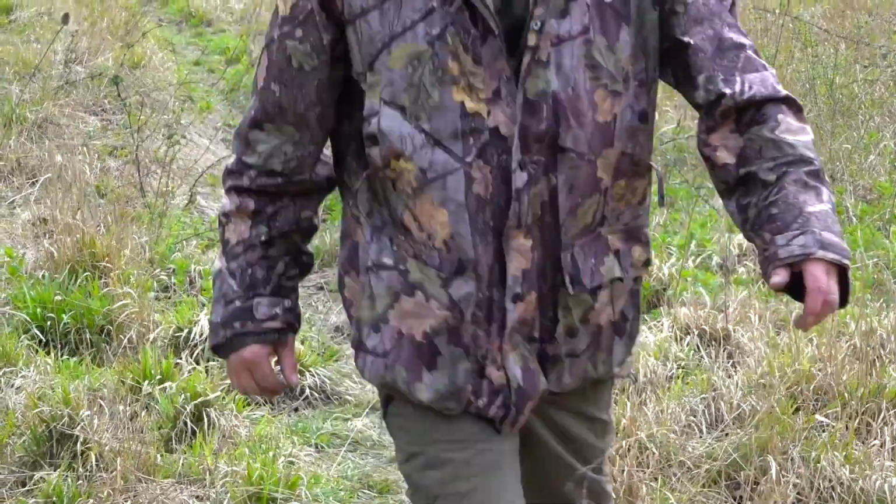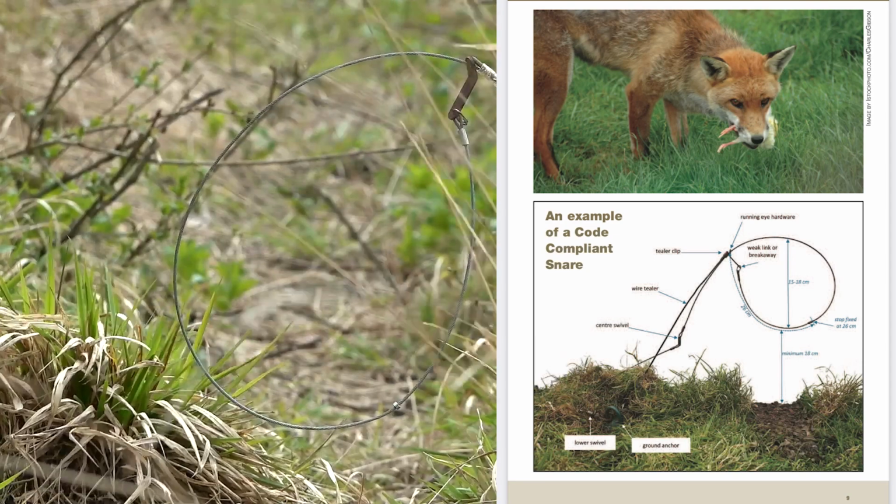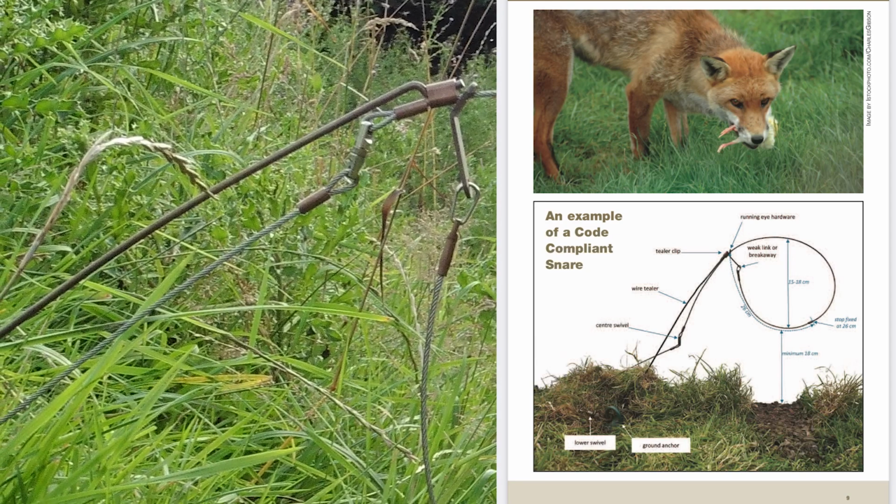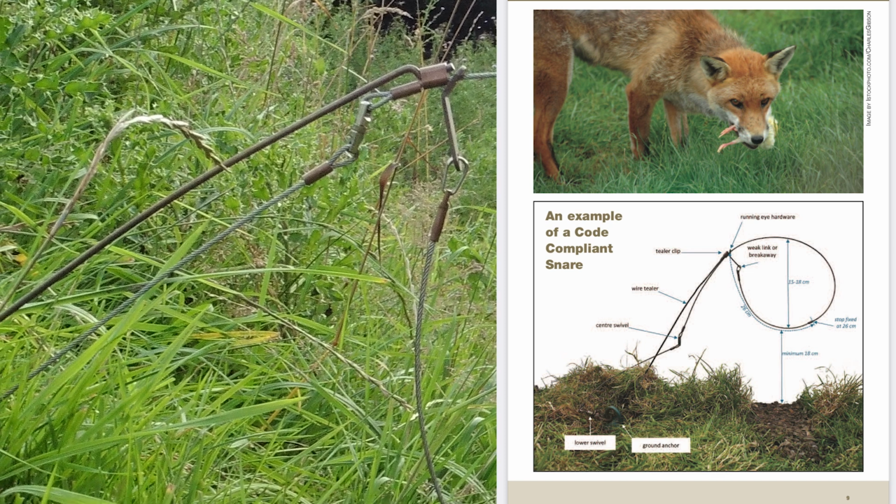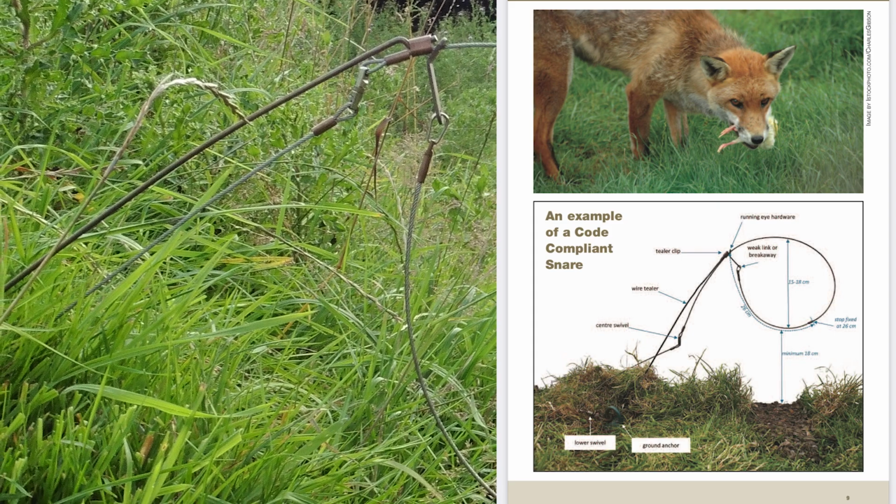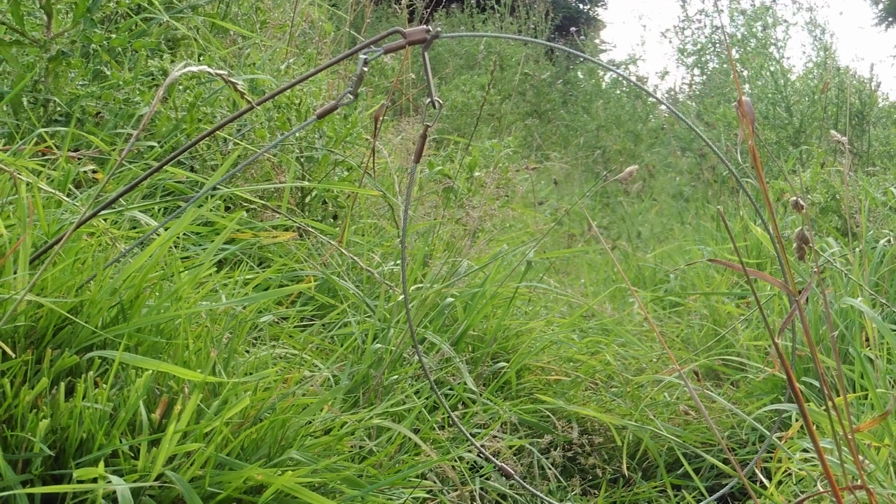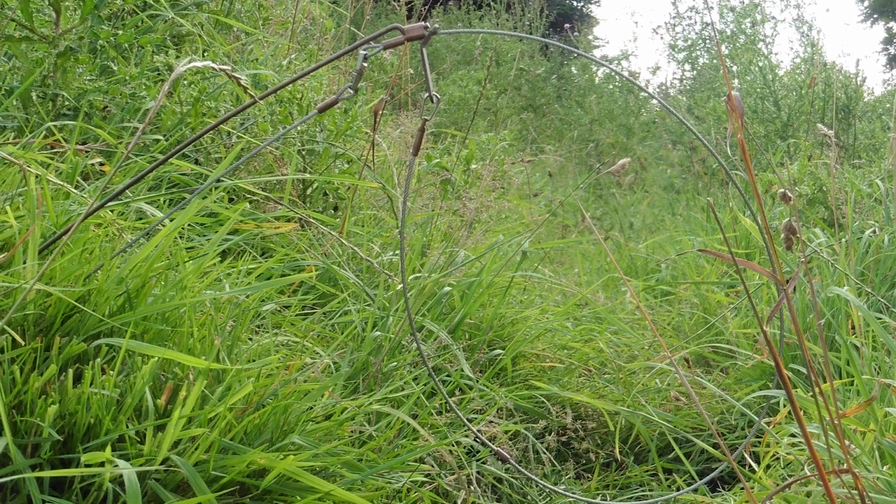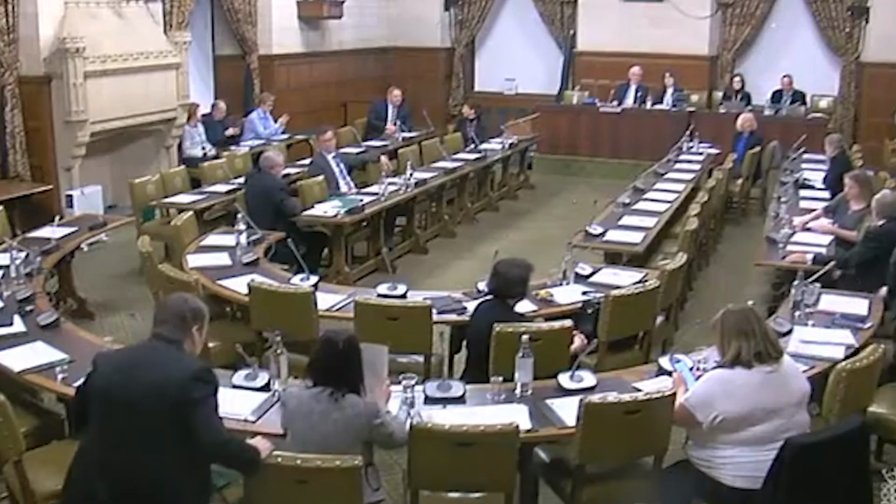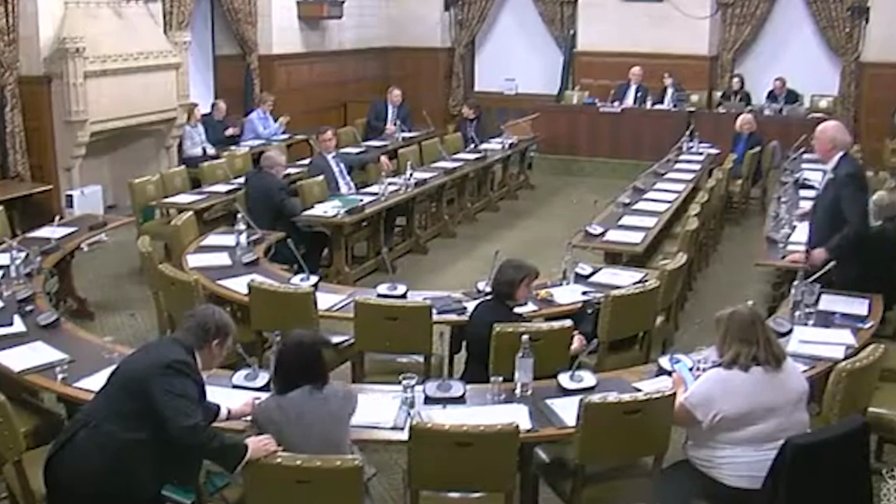The GWCT says it has evidence that curlew cannot recover in Wales without the responsible use of cable restraints to control predators. It's calling for their continued use under licence, is lobbying politicians and says there is still time to amend the bill. The Trust is appealing for members of the shooting community to take part in the public consultation on the regulation of game bird releases in Wales. The consultation is likely to be launched by Natural Resources Wales in March and will be open for 12 weeks.